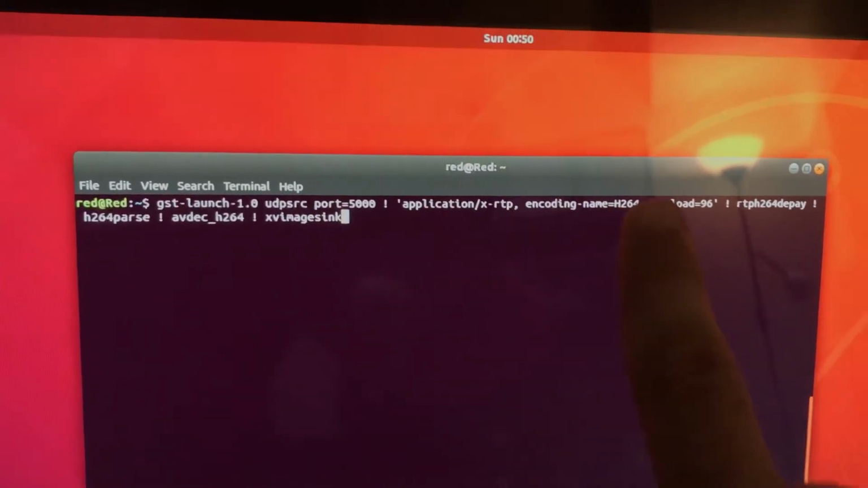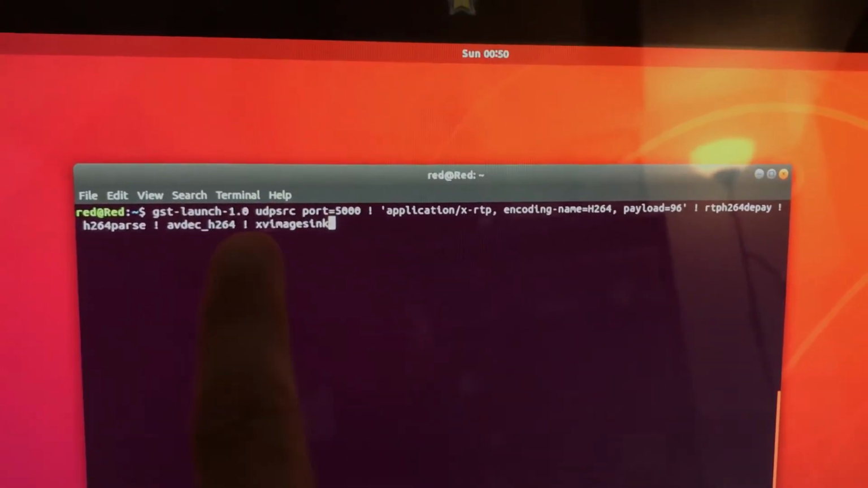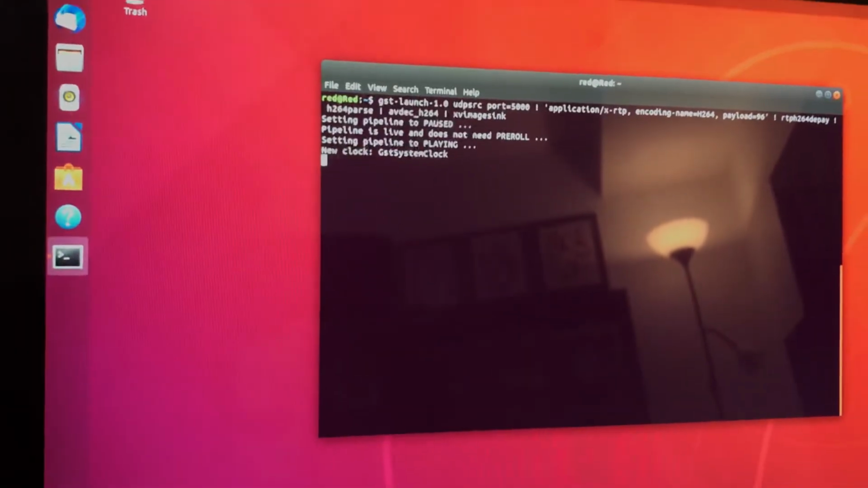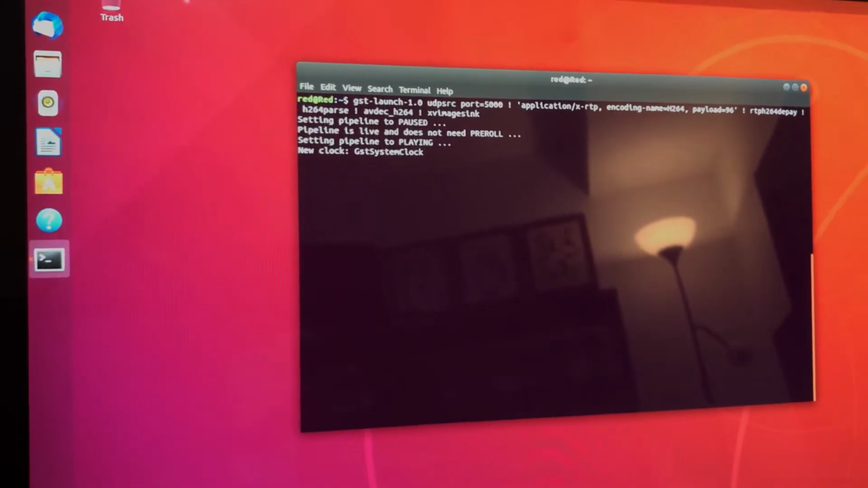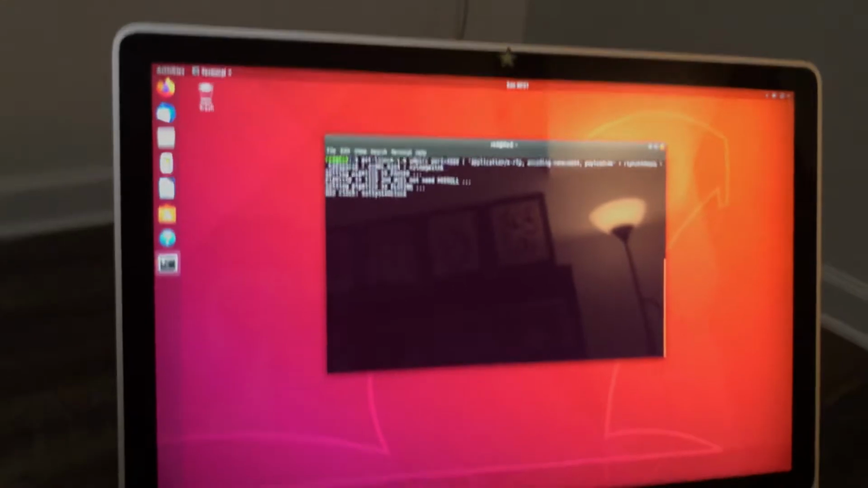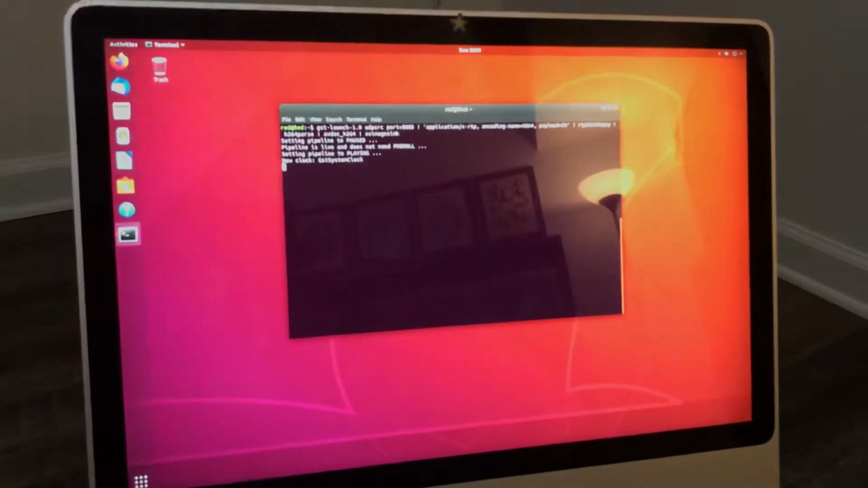There's a bunch of fancy stuff here, some decoding and depayloading, and we're going to press enter. When we press enter, we should see our image pop up in just a second. It's actually taking longer than usual.